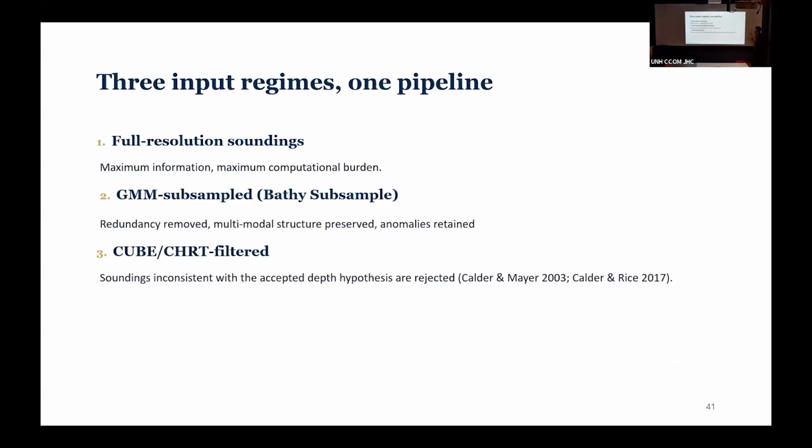So, 3 input regimes, 1 pipeline. I want to test my network on full resolution samples to see if the subsampling that I'm doing is affecting that output in any way. I know for a fact that subsampling is going to be more efficient, and no subsampling, full resolution, is going to take a really long time to train, but I want to show that the compromises that we're making with the subsampling are worth it in the end. I'm going to try with my subsampled point cloud and test it as well with the CUBE and CHART filtered data to compare it to traditional methods.